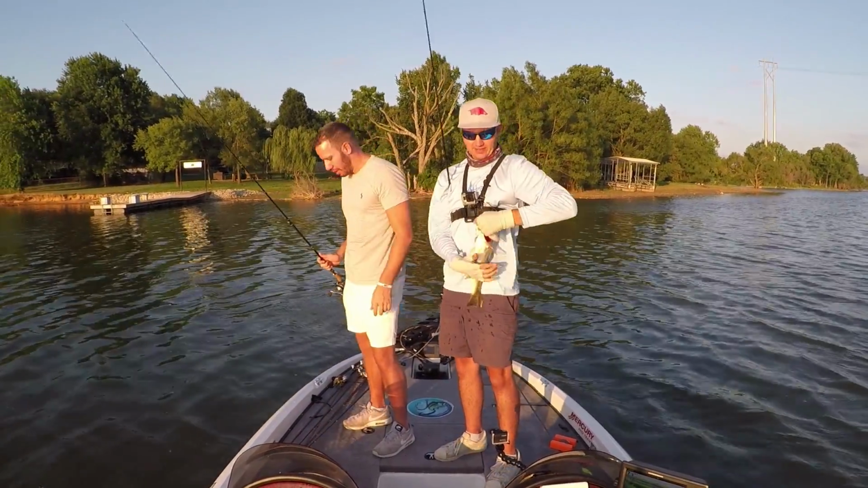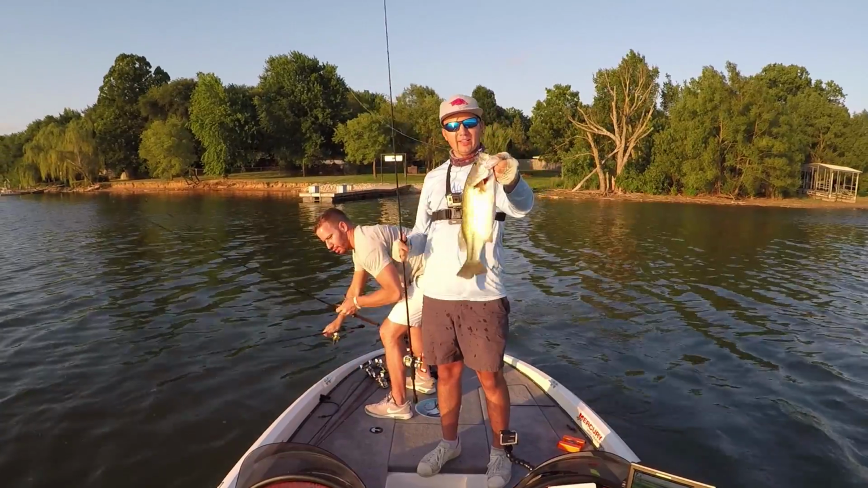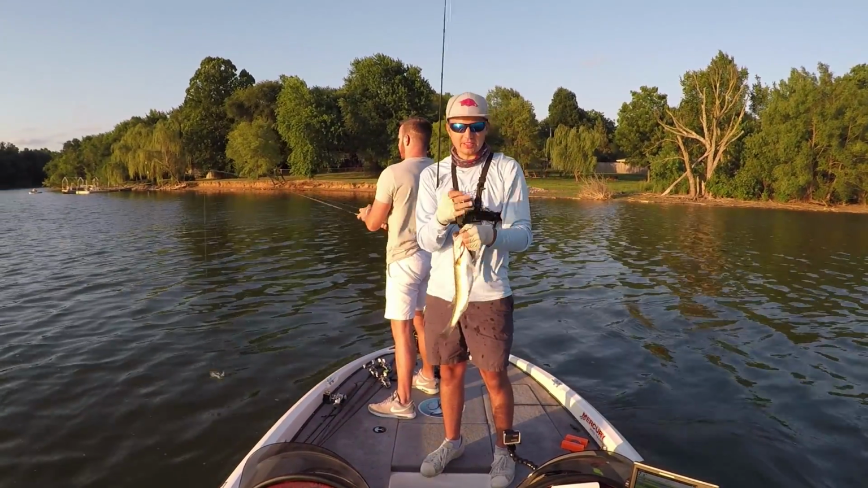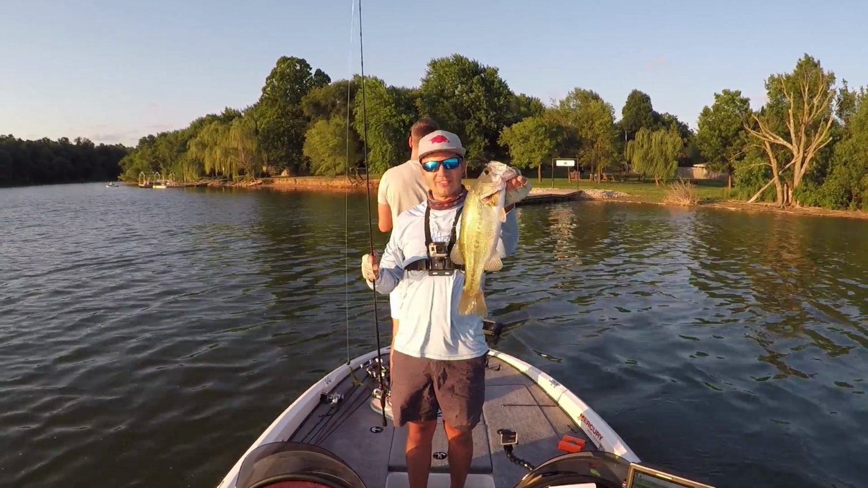Just fishing here. There's a little bit of a ditch that runs against this bank, and right at the drop of that ditch, there's a really good rock ledge. We're just working that little Strike King Menace grub on a little swing head down there, and that fish picked it up. Another real good one right before we have to head in.